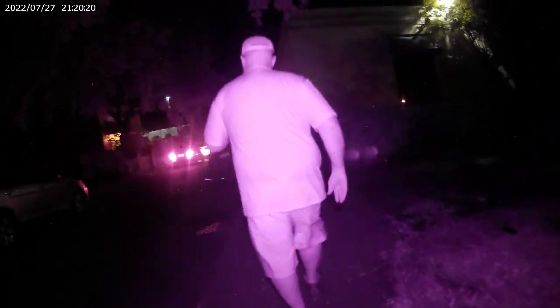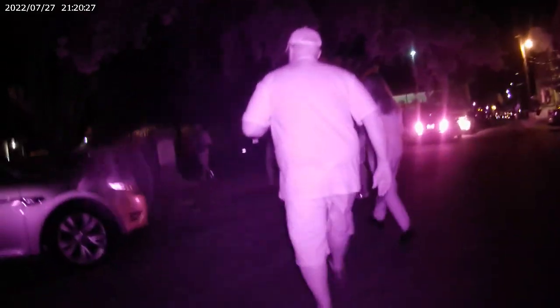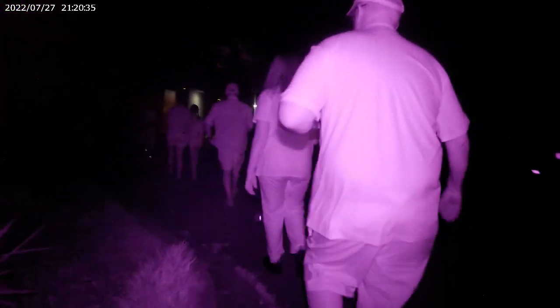I'm just afraid I'm going to get hit. People drive like crazy through here. Oh, they'll hit you first. Oh, stop. Huh? Oh, okay. Almost there.